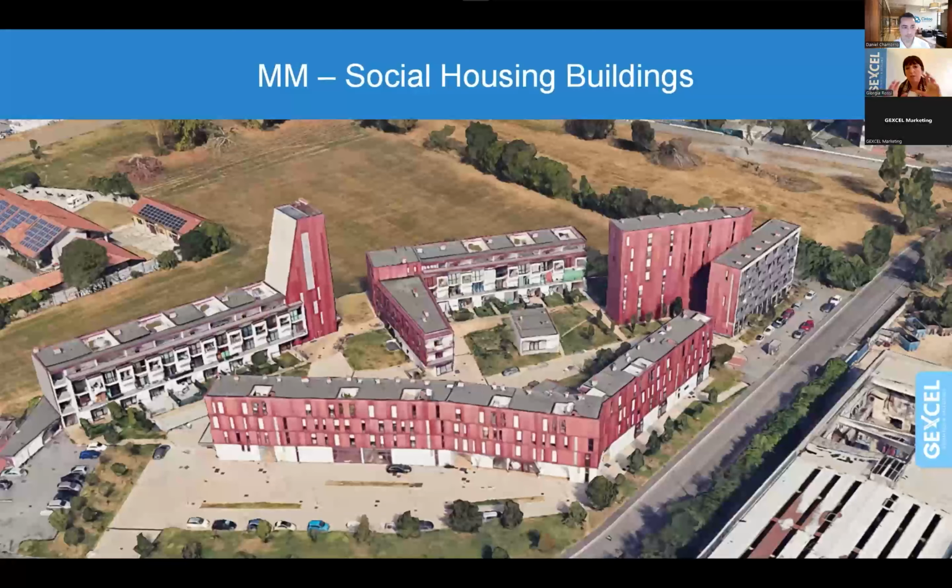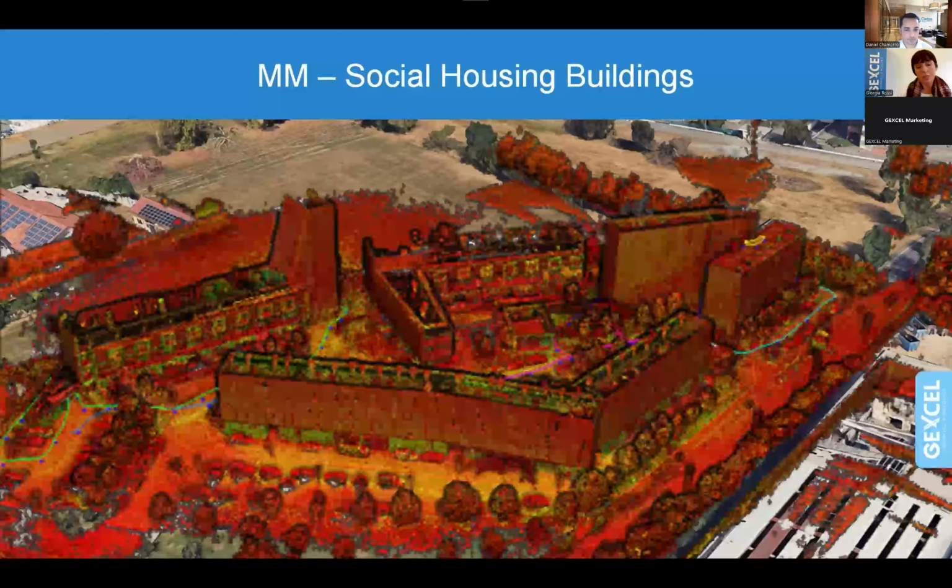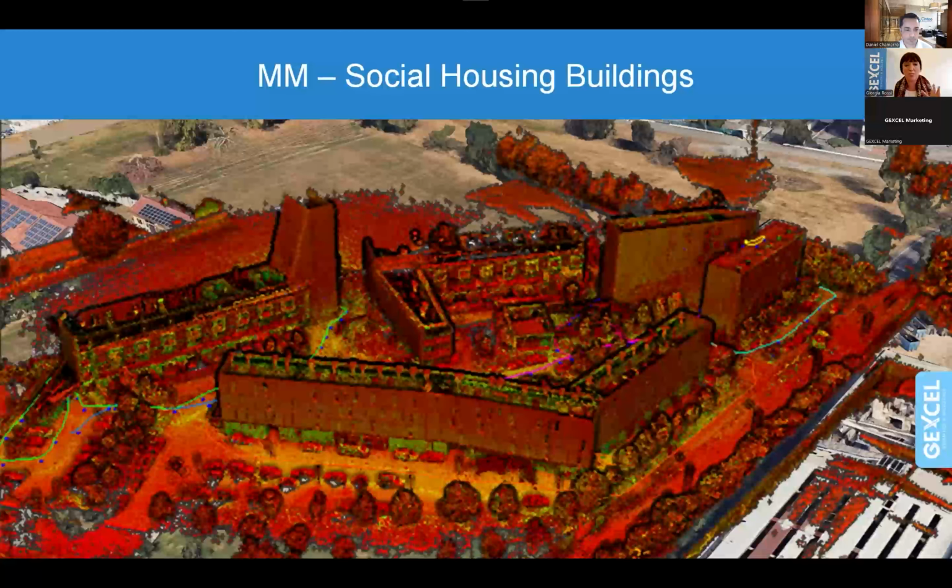So in 3D, these are the buildings that have been scanned, and in the end, what has been created is a 3D intuitive model in order to visualize all the building structures,